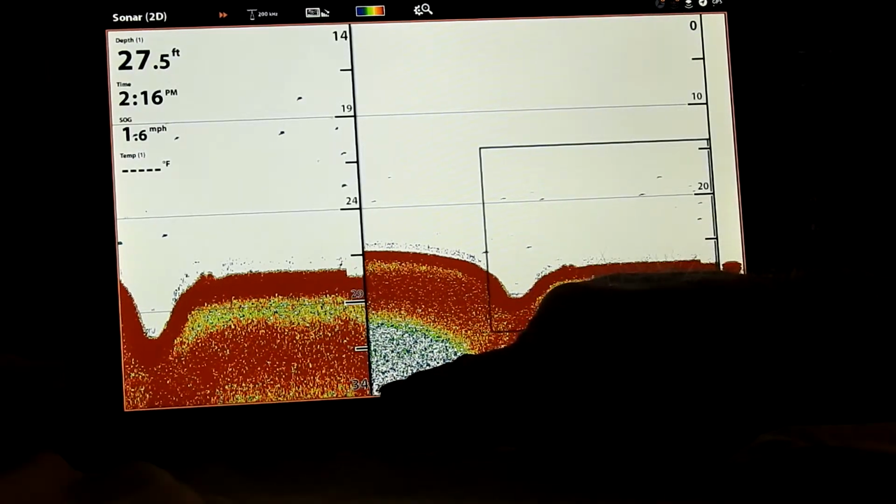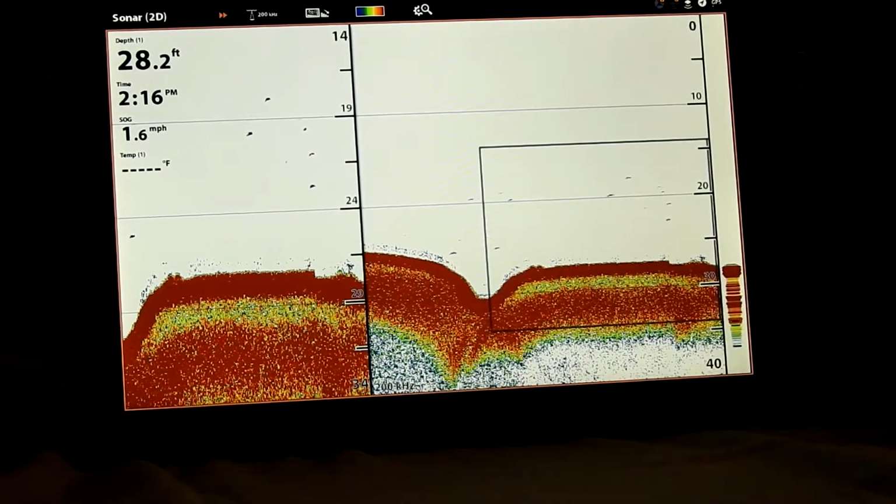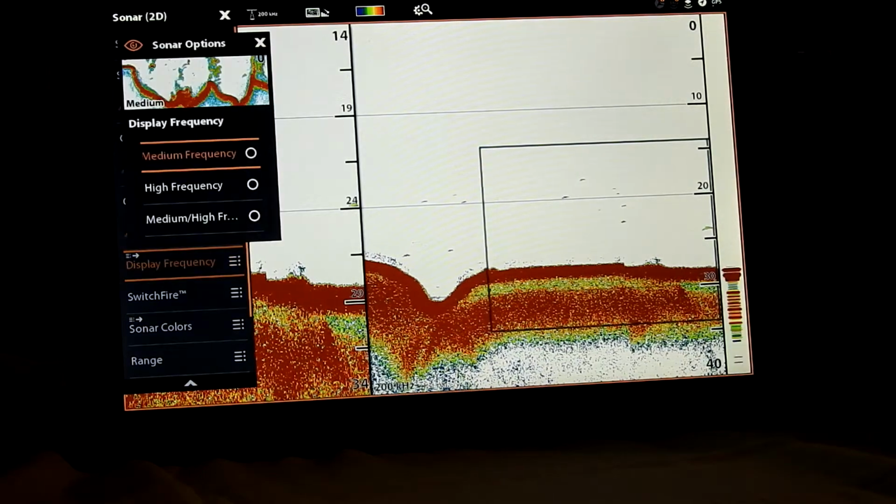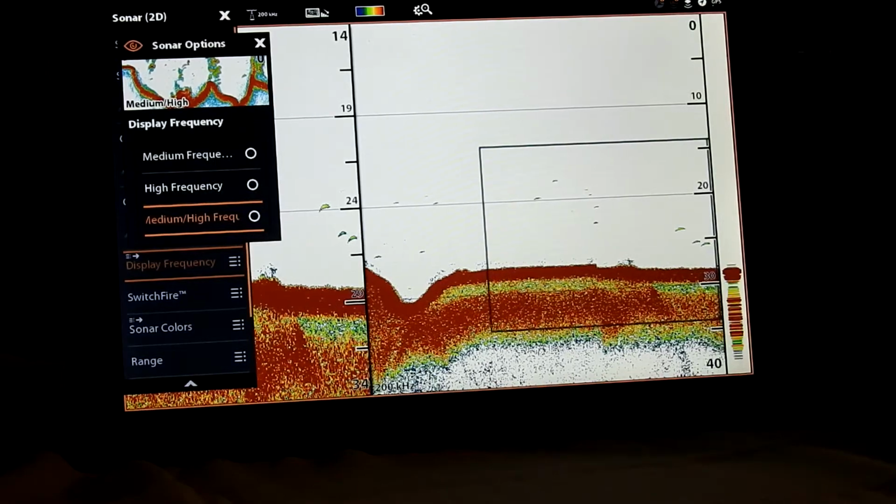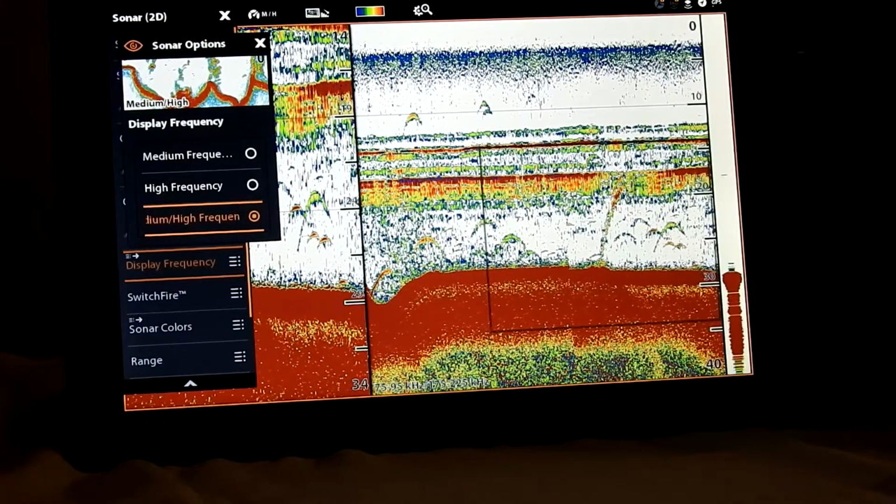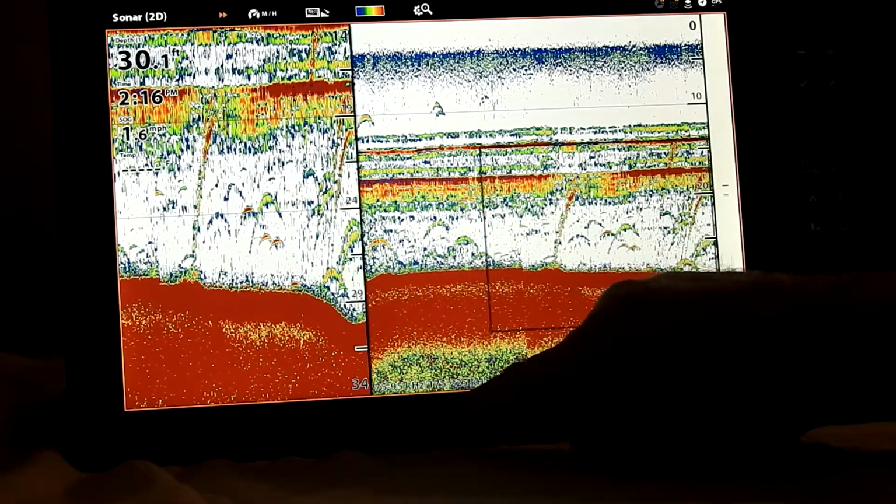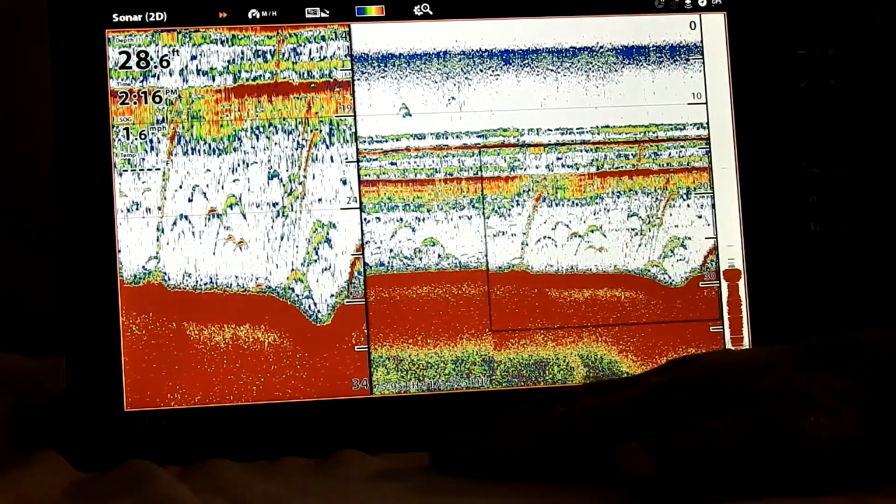But see, right here, we're at 200 kilohertz. We'd have to go in. Let's go in. We have to change our frequency. Display frequency. And we got 3 choices. If we put it on both high and medium, look at that. Wow. Look at all those fish. We're on zoom. Before, when we just had it at 200, it wasn't showing us all the fish. But now we've got it on both frequencies.